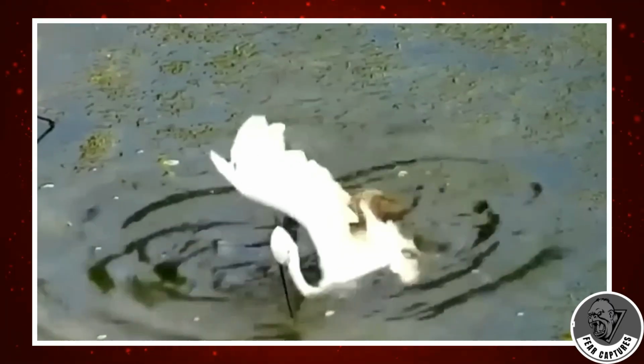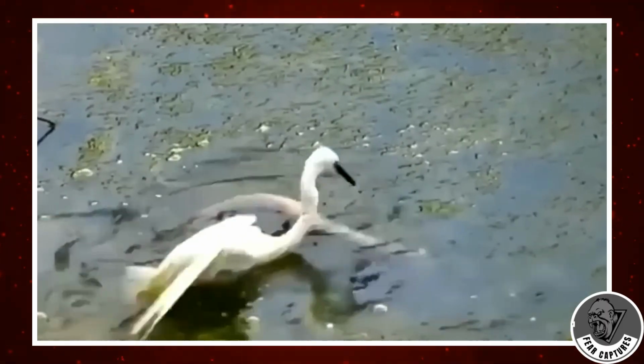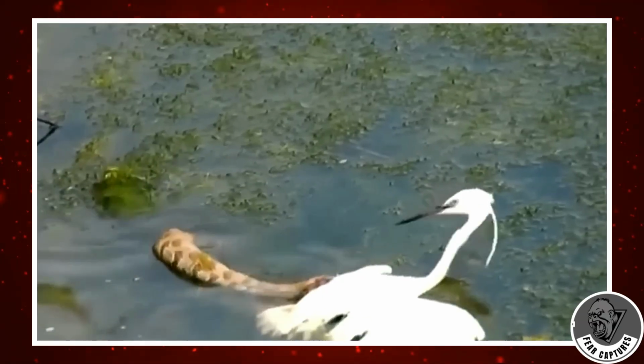This video of a heron battling a water snake is very cool. Fish is the main food that water snakes consume. Therefore, that's what the snake is interested in. The snake is after the fish that the heron has taken. The heron gives the snake some solid beak hammers to the head as it grabs on. I'm not sure how many of those that snake will be able to consume.